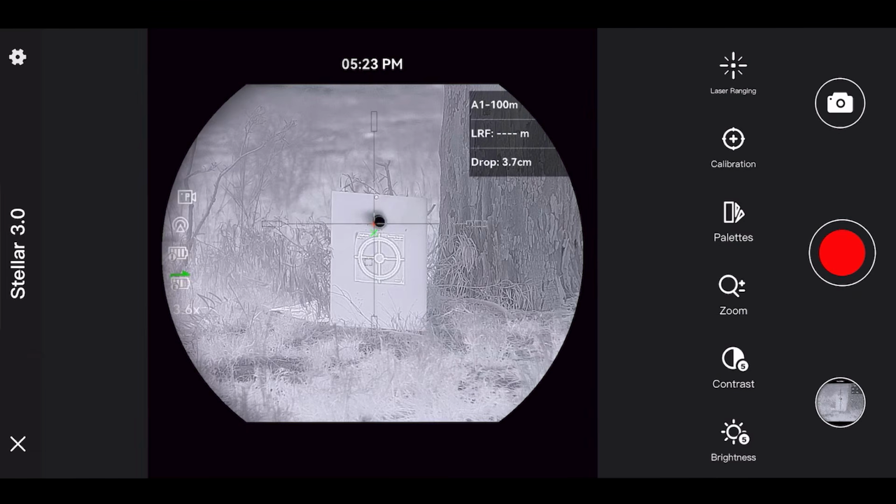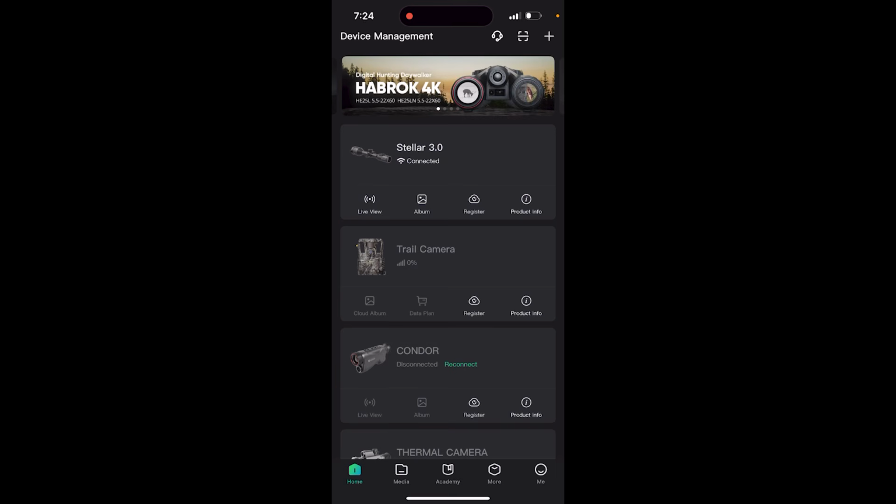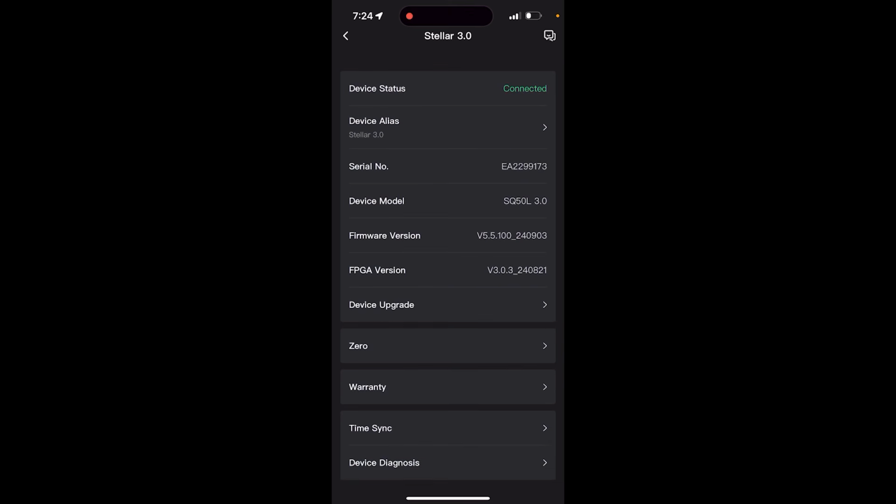Pretty simple and straightforward. Another thing to point out, once you're in the Hikmicro app, if you go into product info, you'll find your device information, and you can also do firmware upgrades from here. Now, what you will have to do, I'll basically run you through how you do it through the phone, but I do highly recommend doing it through computer, downloading the file, copying it onto the device, and turning the device on and off will run the update and make sure that it's done correctly.